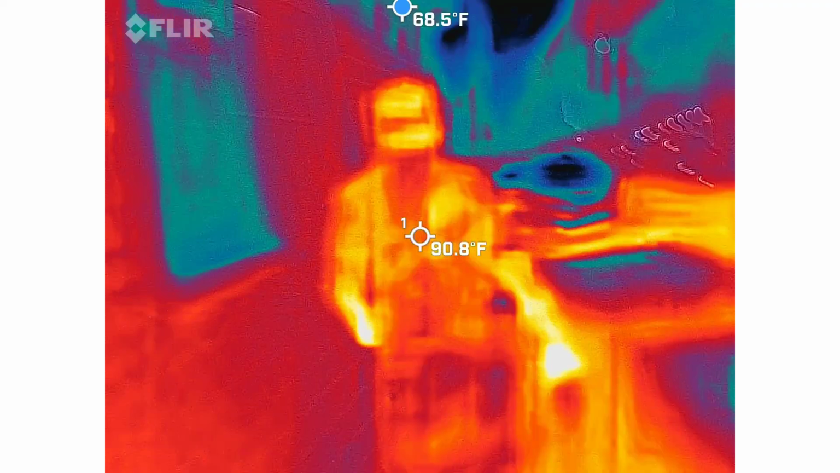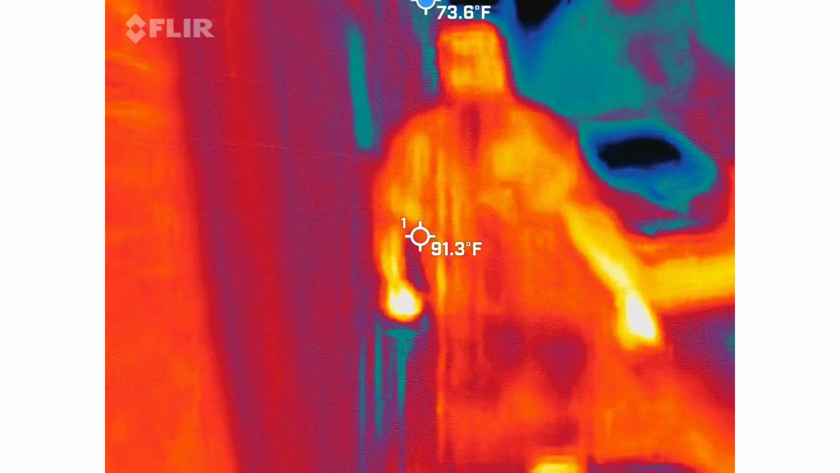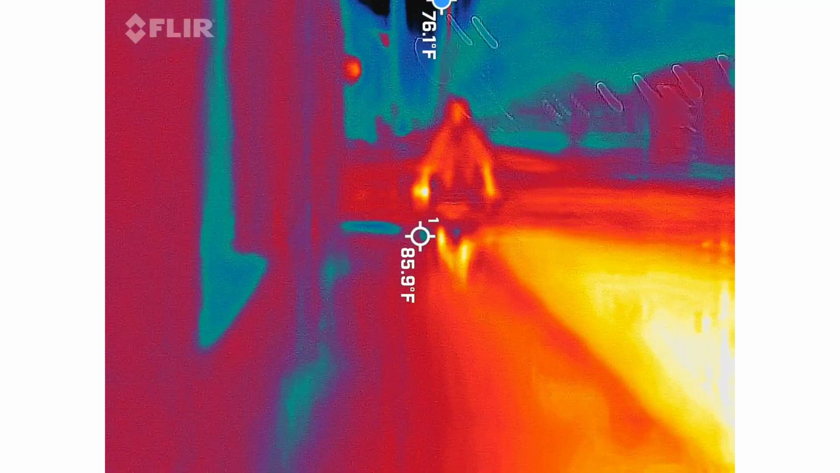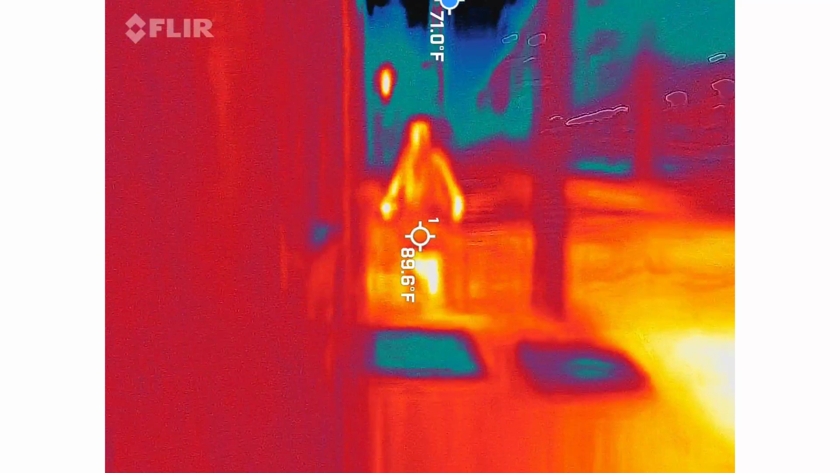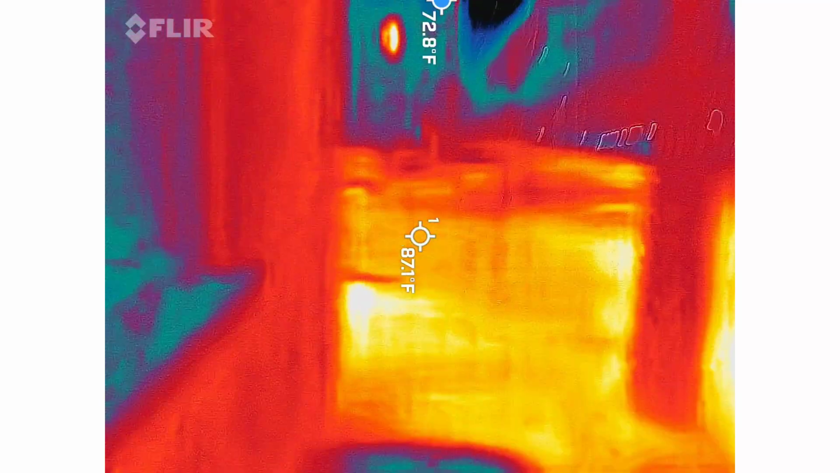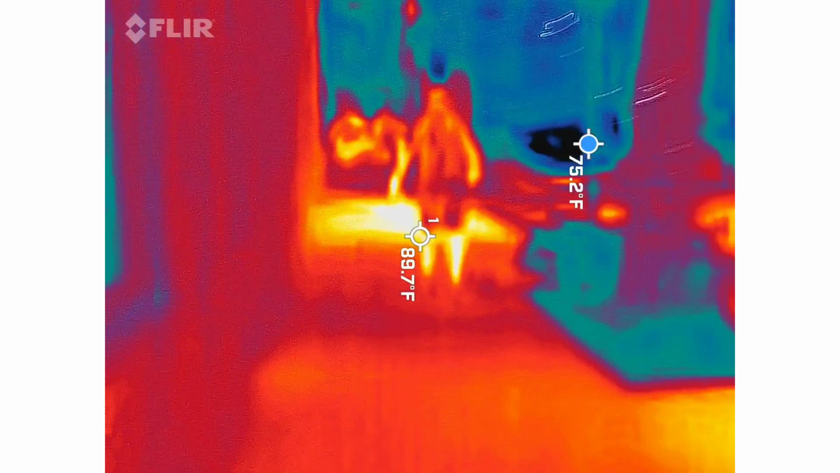Yeah, the powder magazine's straight ahead on the left. That's the powder magazine there.